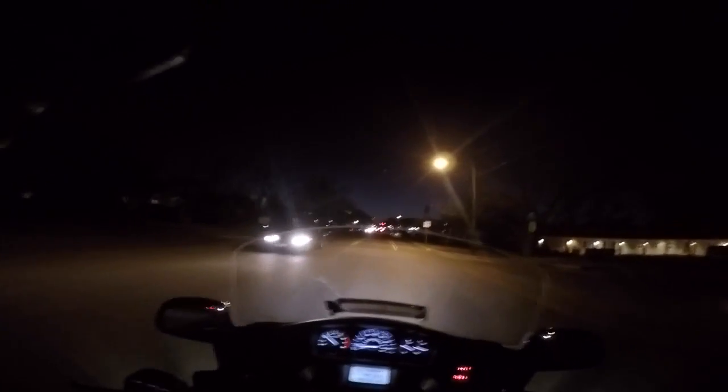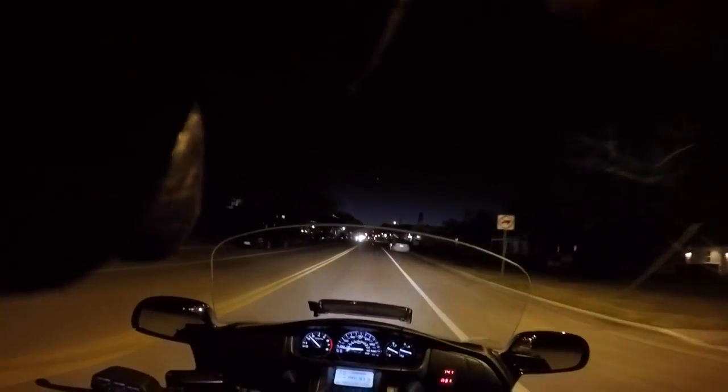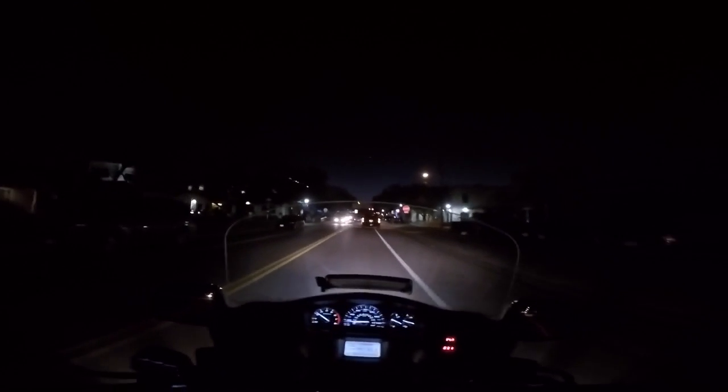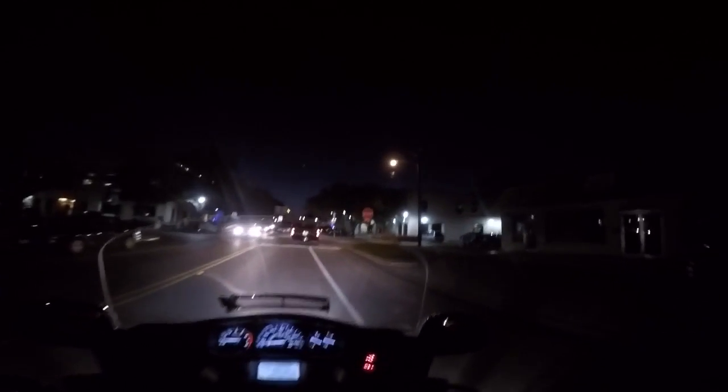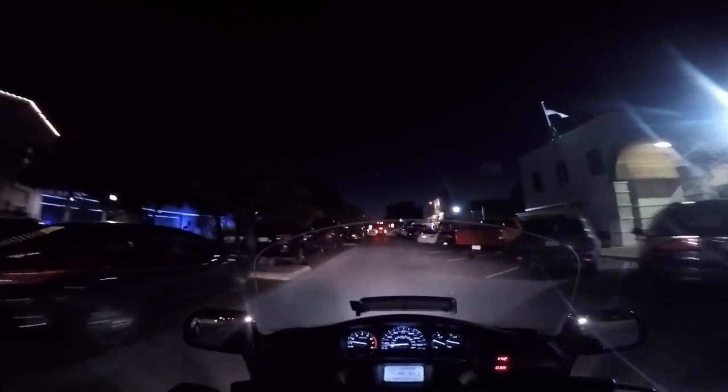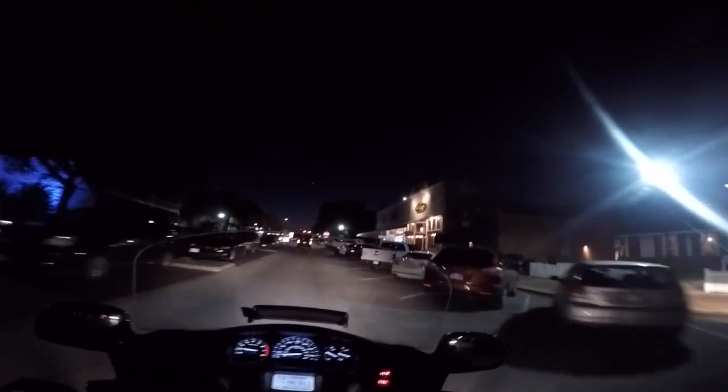Okay, it's working now. I went through downtown already, but I'm going to go back through because I thought my battery was dead, because it went off and started beeping, but it seems to be working. But look at all the cars. There must be taverns or something on this street, because this is just crazy busy. Oh, it is a Friday night. This is a little bitty downtown Round Rock. Yeah, there's a Brass Tap. So there are bars here. That's why everybody's out.